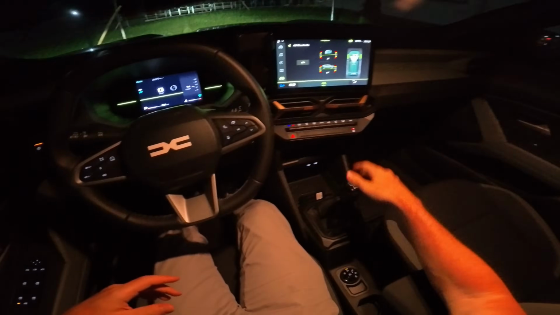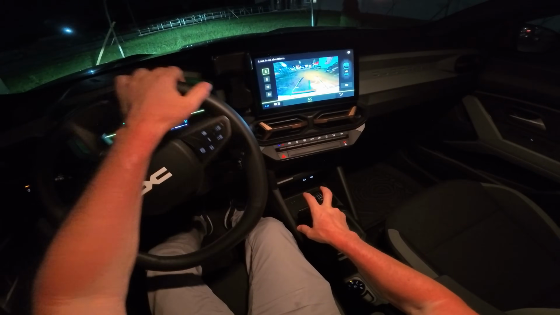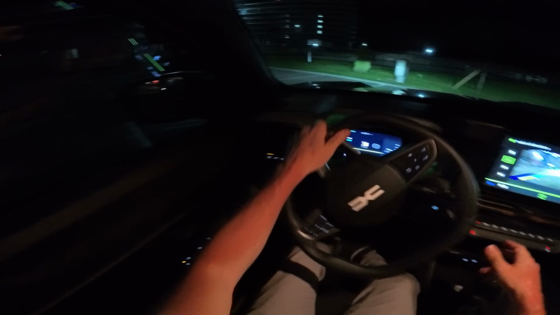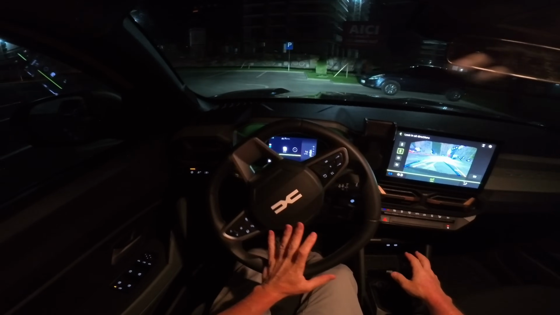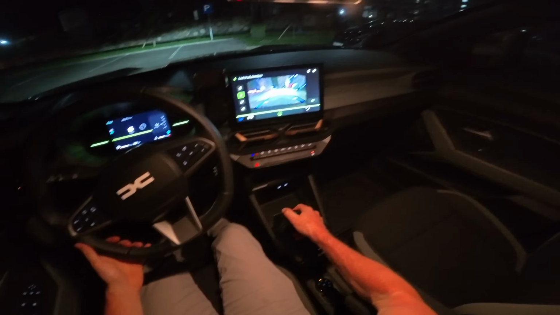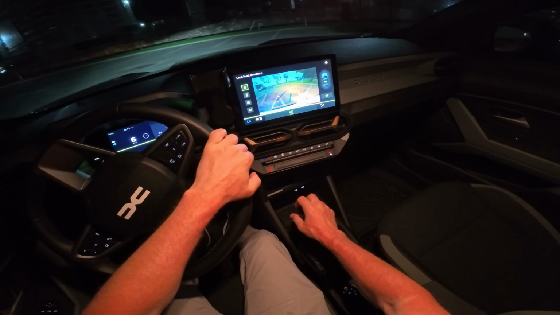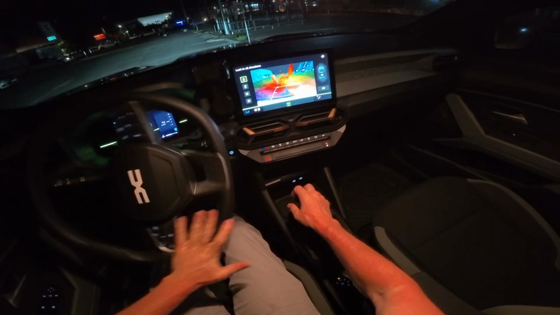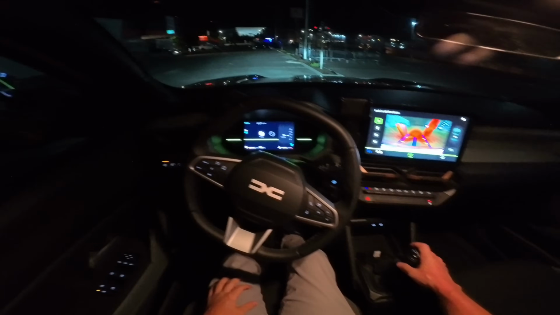Now I want to show you also the cameras in the nighttime. When I go in reverse, they are not the most amazing cameras in the nighttime, because here it's pretty dark right now, but it's quite useful. So check it out. Let me show you. Look at this. So you park it right here, and that's it. I mean, it's super visible, it's super fine, and here it's mega dark.